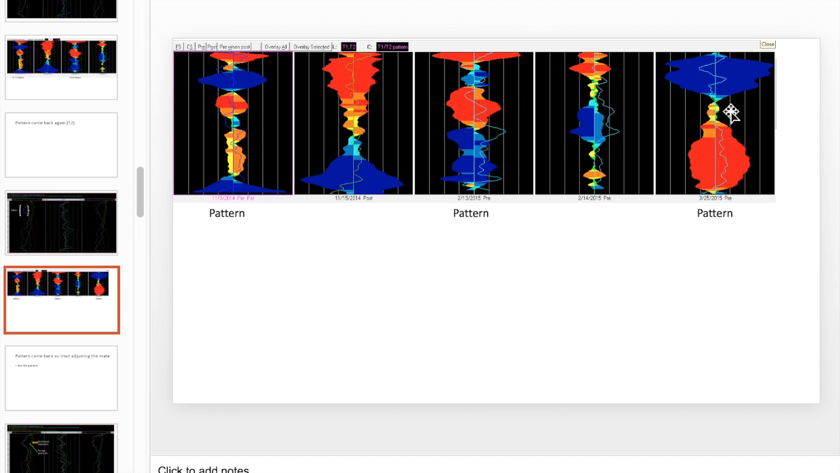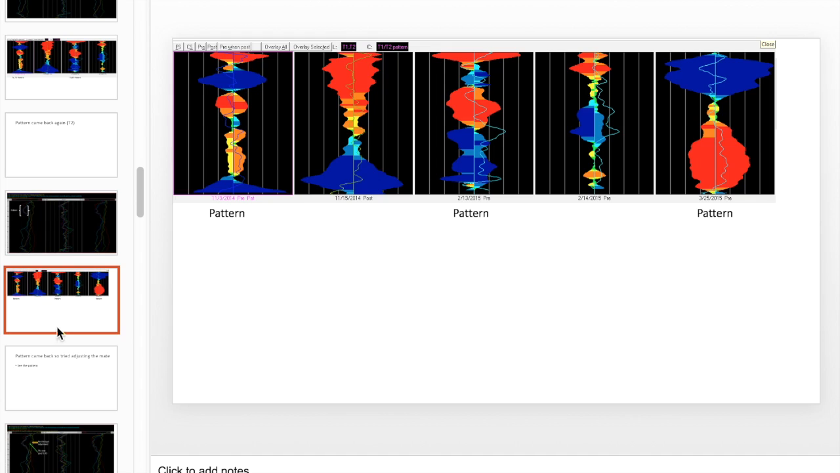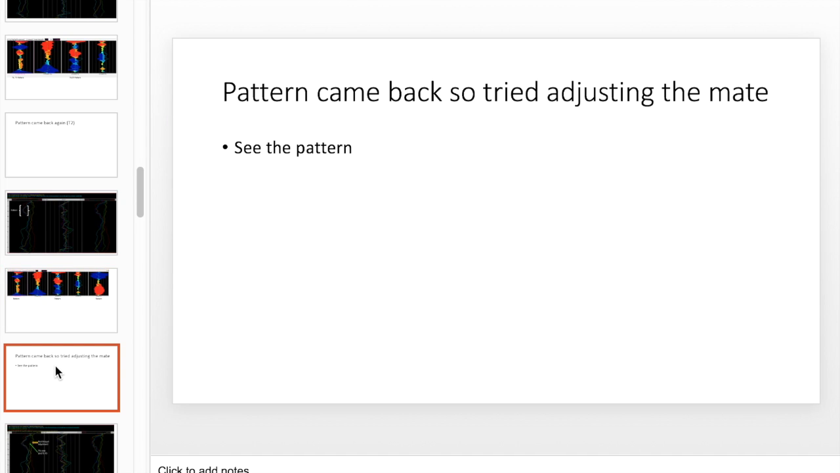In fact, this one is showing a huge cold swing. This one's showing a huge hot swing. So you gotta look at the lines. Okay. So the pattern came back.